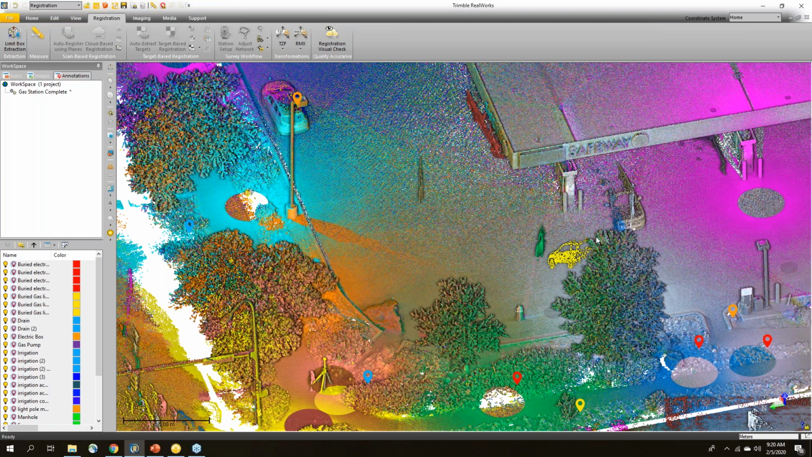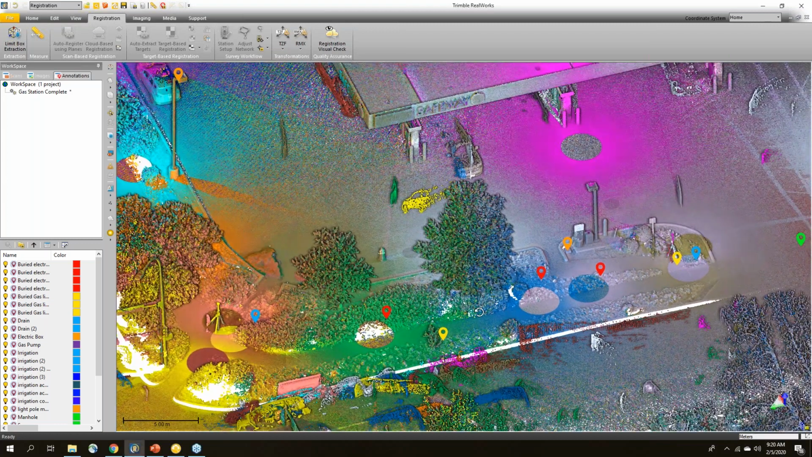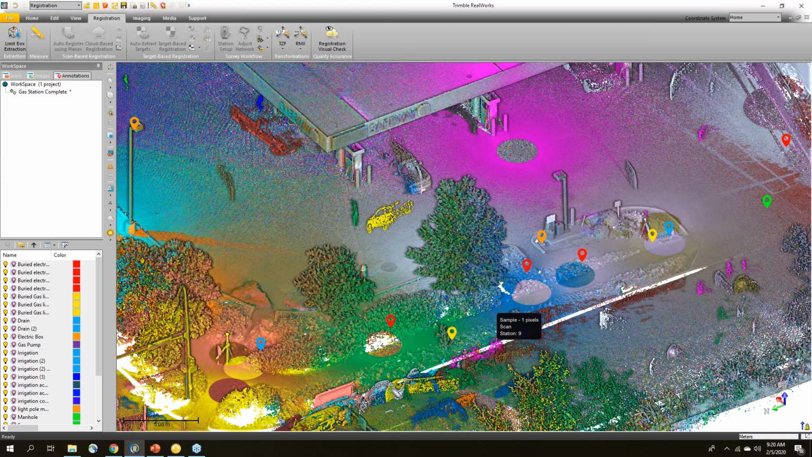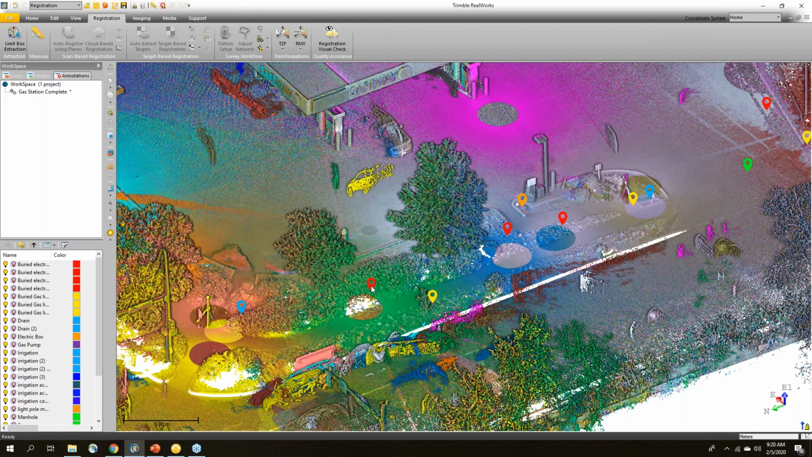Now let me show you a little bit more of the annotations. They're not just useful for leaving yourself notes, but they're also useful for going in and letting yourself know where things are important for modeling or creating line work. So here we've got a row of annotations that we created. If I hover over this one, I can see that this is a buried electric line marking.